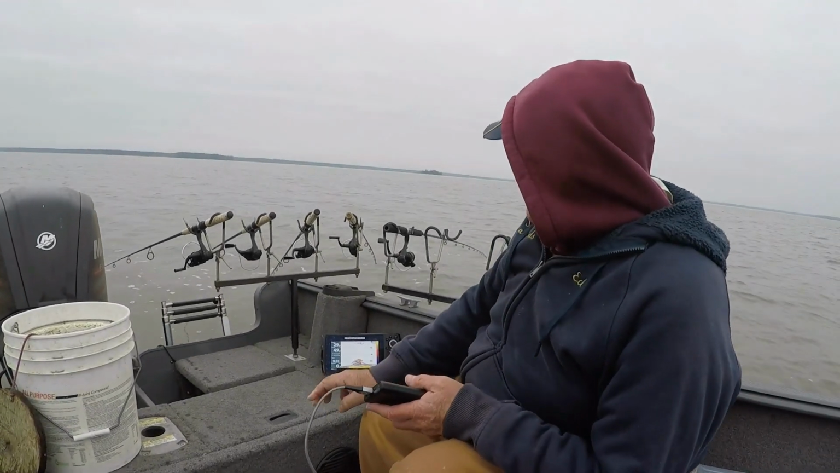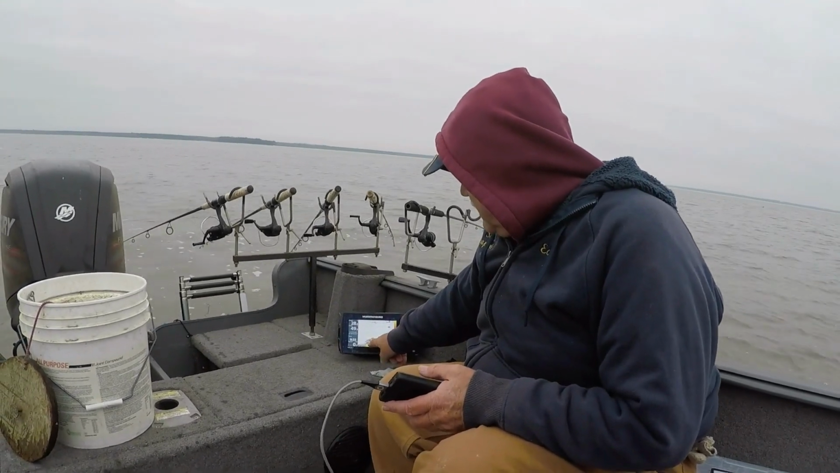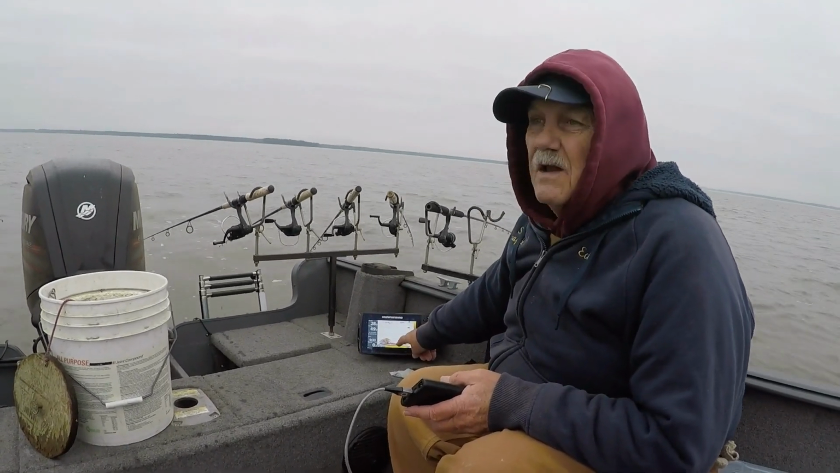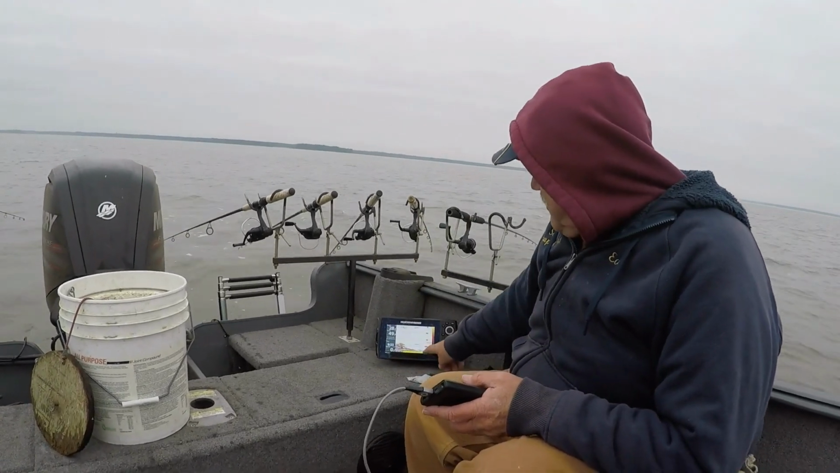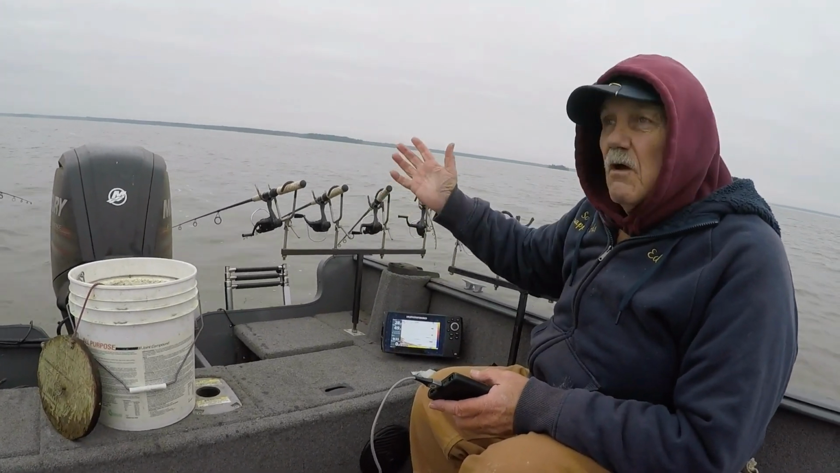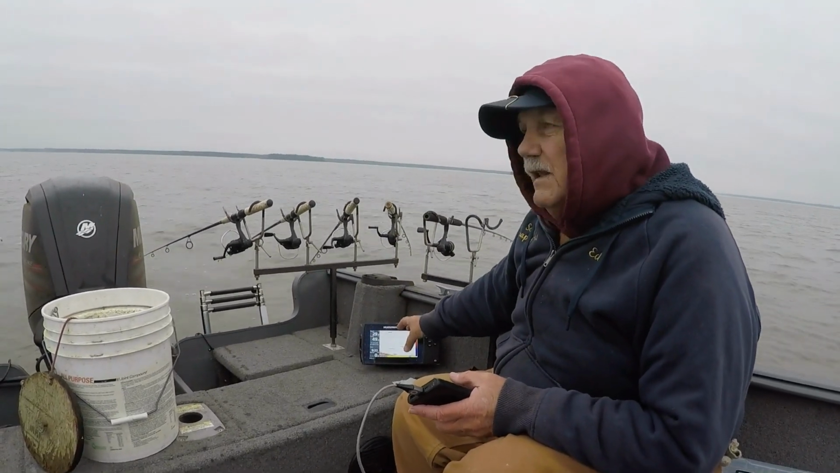All right, what we're doing is we're marking some bait and some fish scattered. They're 20 foot deep. We're trying to fish about 18 foot deep. If they feed, they're going to come up and hit it. But they're just scattered all along the bottom. We're in 30 foot of water now, and they're out here in this river channel. River channel goes all the way across this lake, but they're hugging the bottom right now.